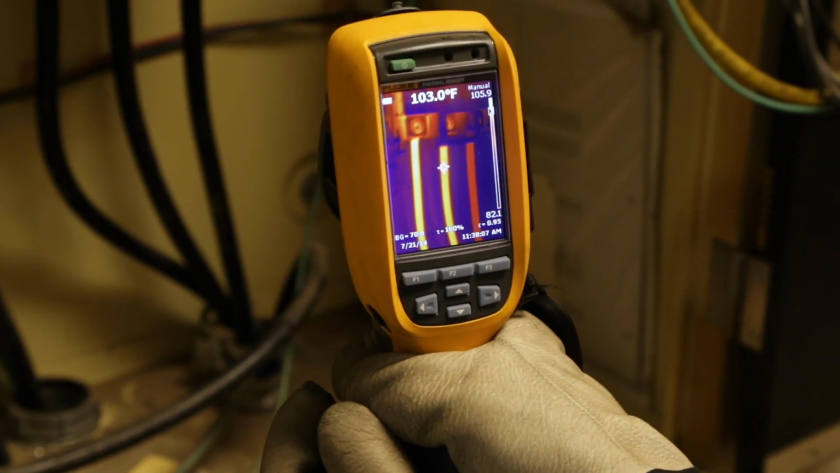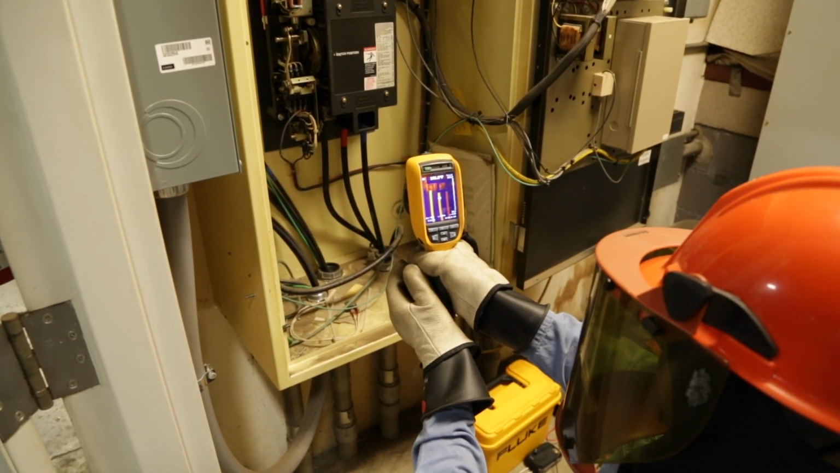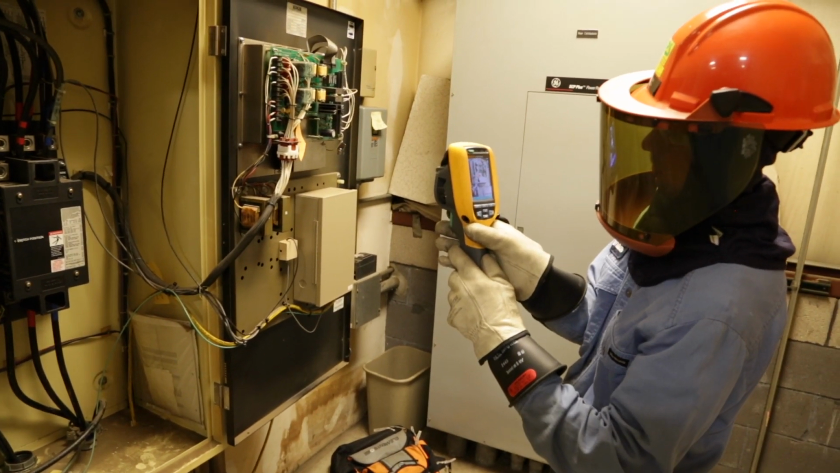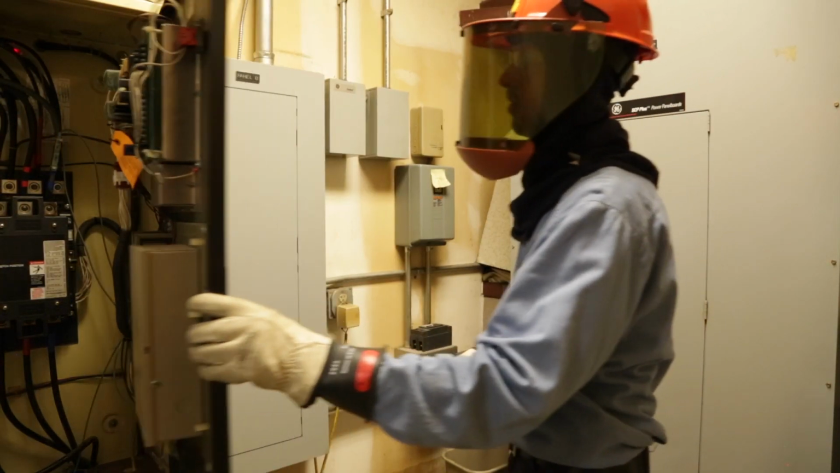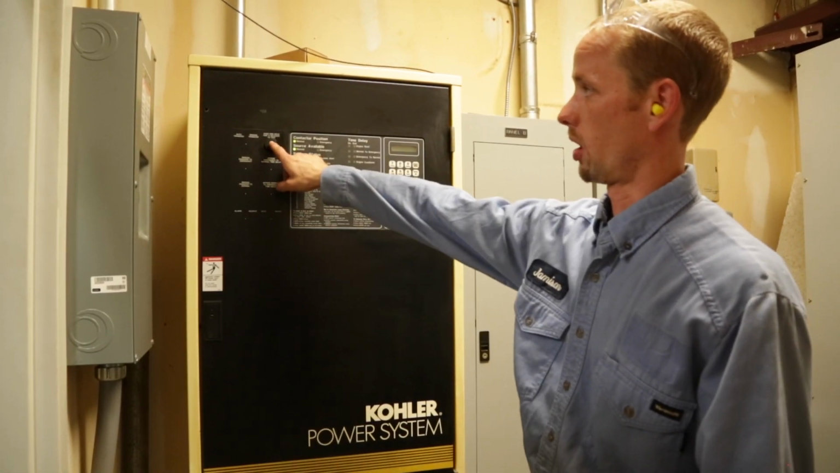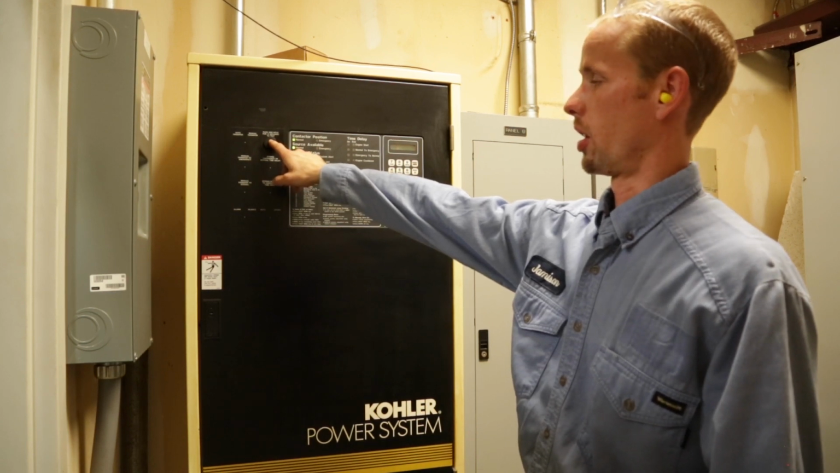Images of all contacts are made and recorded by the thermal imager for uploading to the inspection record stored on the computer. In addition to taking images of the transfer switch in normal mode, also take images of the control circuits. Take remaining images of a normal load and close the transfer switch door. After testing the transfer switch in the normal load position, the next stage is to undertake the same tests.